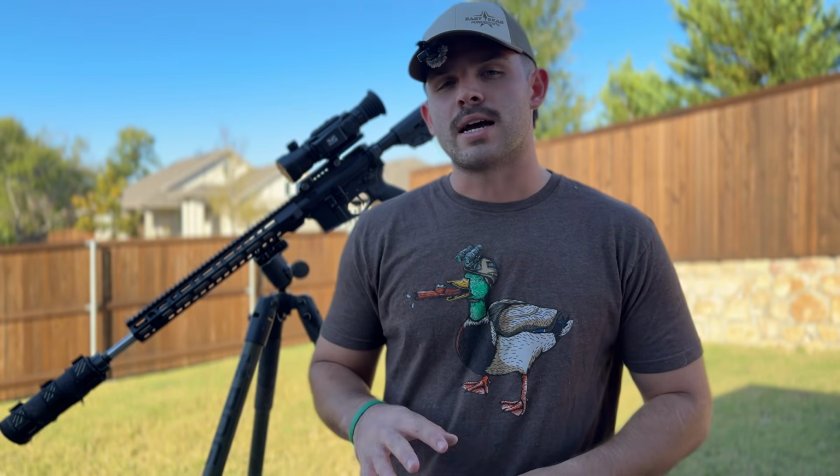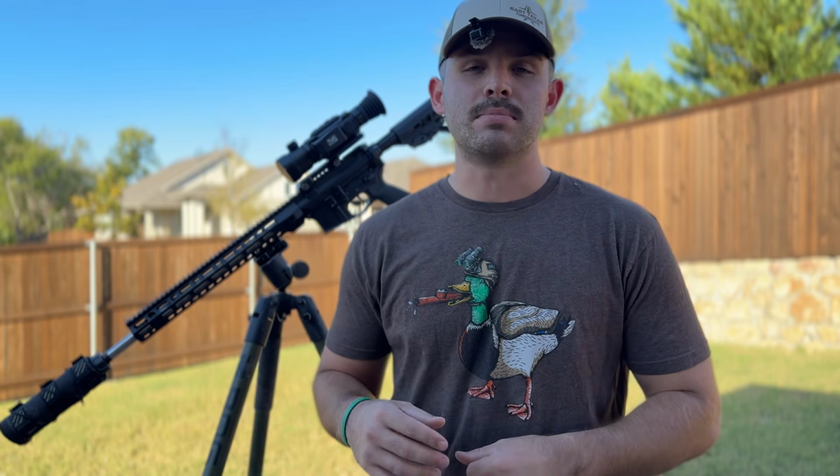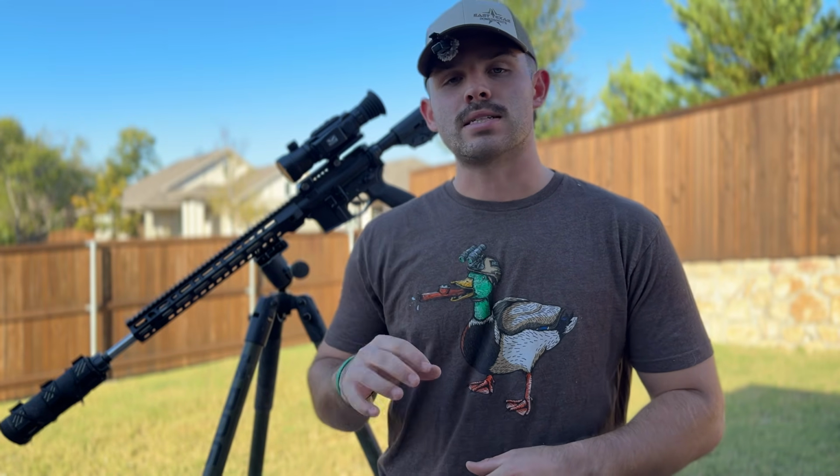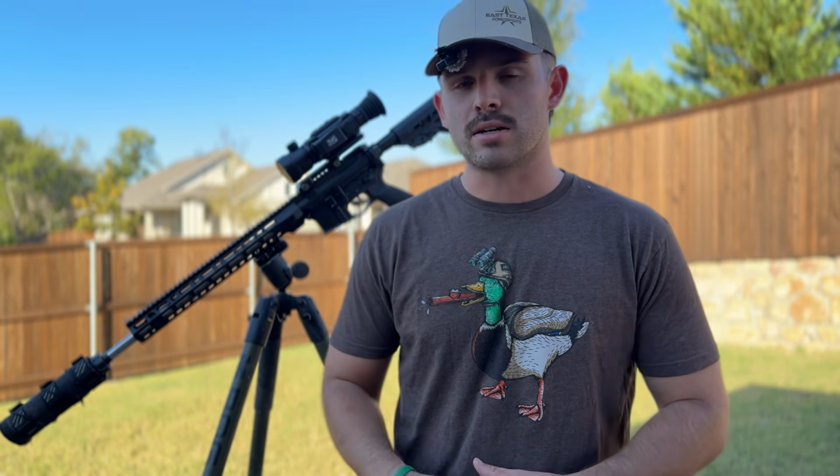Also, something that I'm going to have to play with, that I haven't familiarized myself with, is the ballistic calculator. So this is their LRF, their laser rangefinder unit. It comes with that laser rangefinder, and it also has a ballistic calculator.